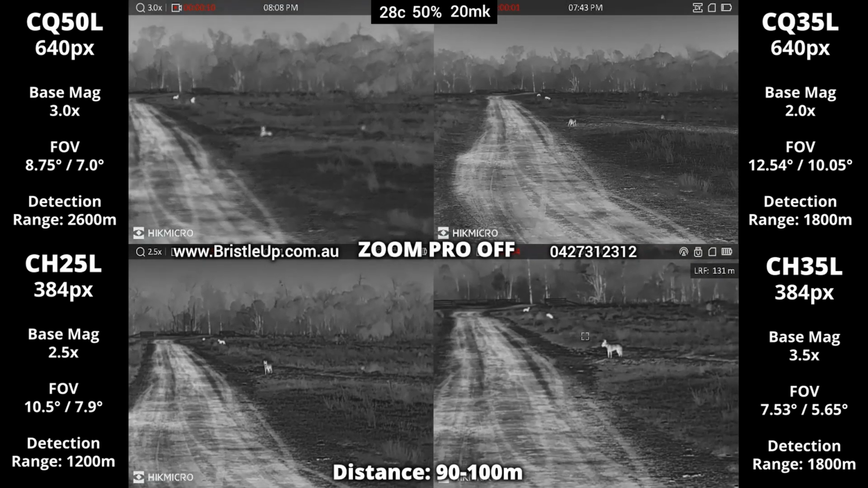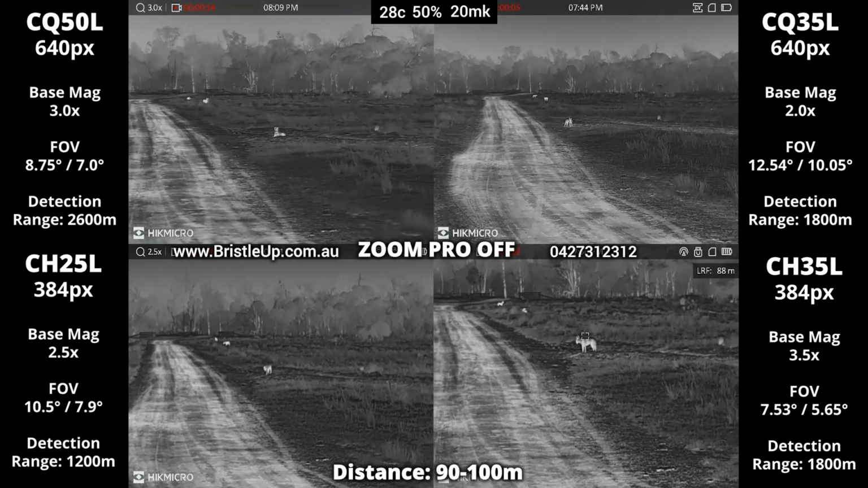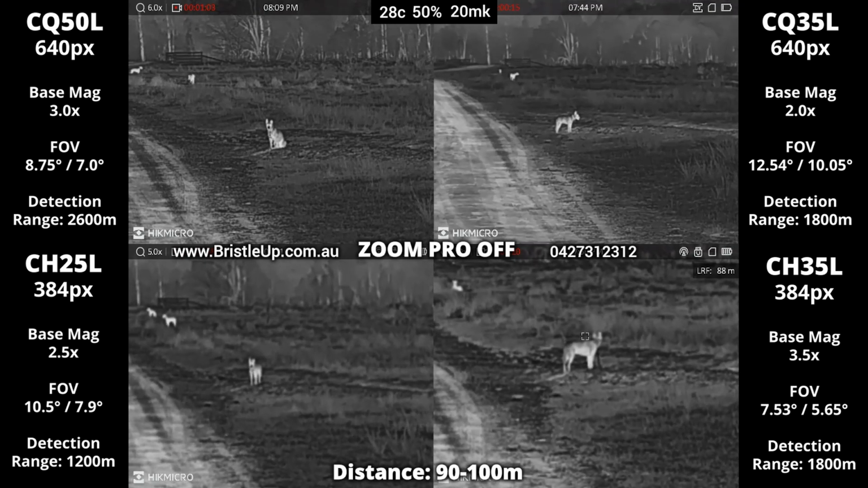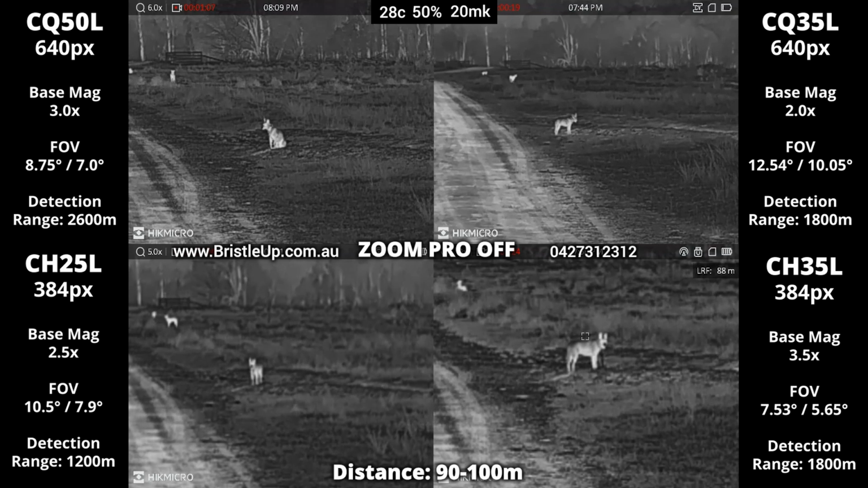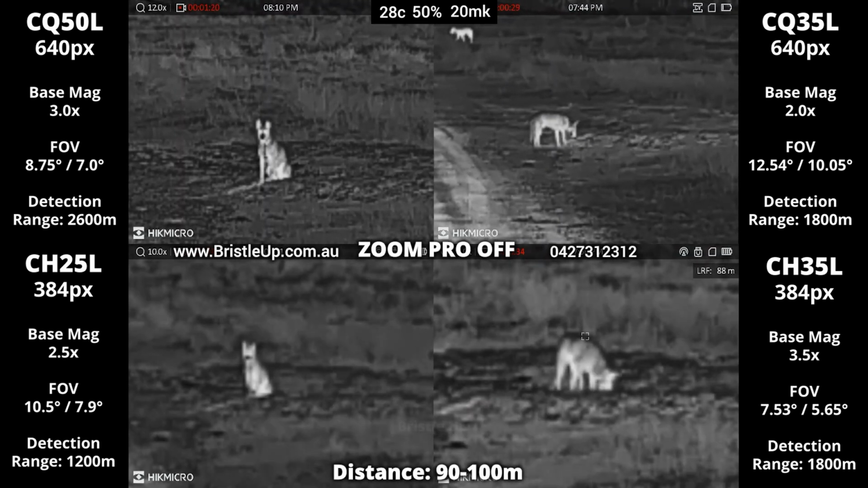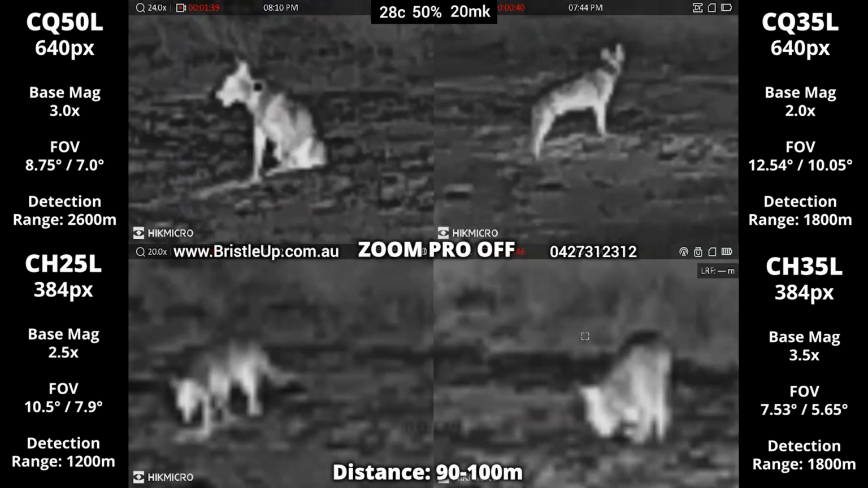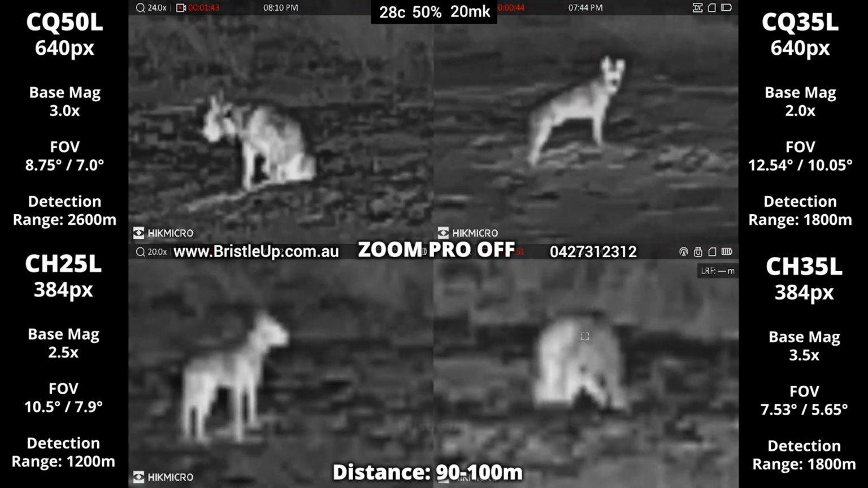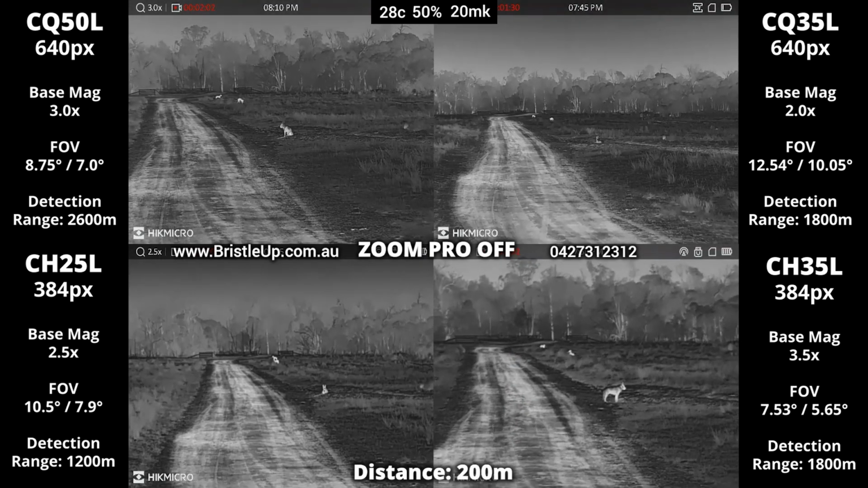Now, in most cases, if you are remote mounting and hunting a broad range of different types of country, you would go for models with a wider field of view, such as the CH25L or the CQ35L. If most of the time you hunt massive open paddocks that are kilometers wide, you could consider the CH35L and the CQ50L, which both have a narrower field of view but punch out to longer distances.